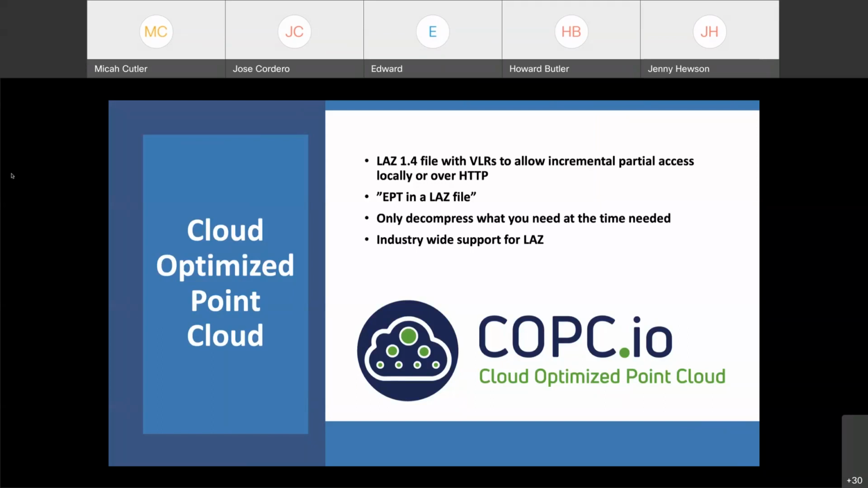I'm going to switch gears a little bit and talk about some technology on the horizon that we've been developing, and then talk a little bit about USGS stuff.